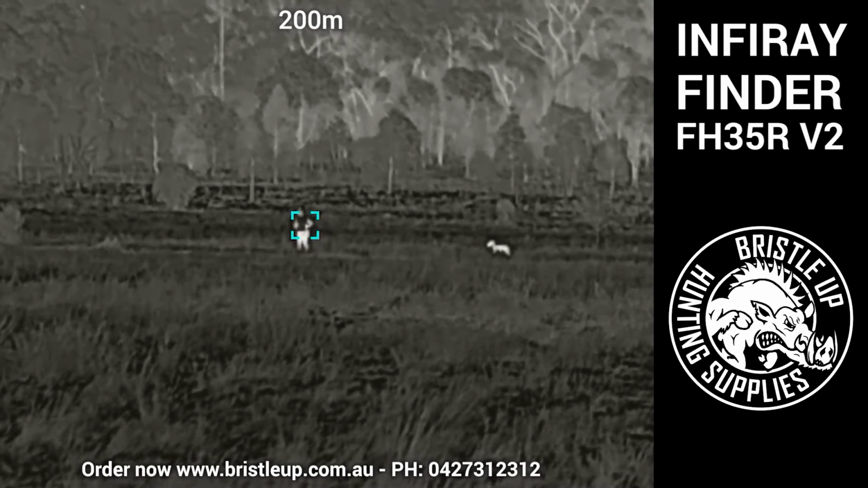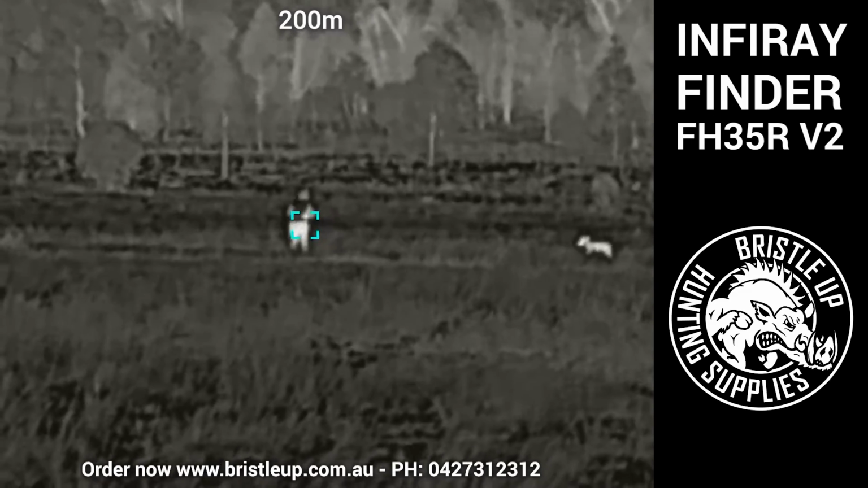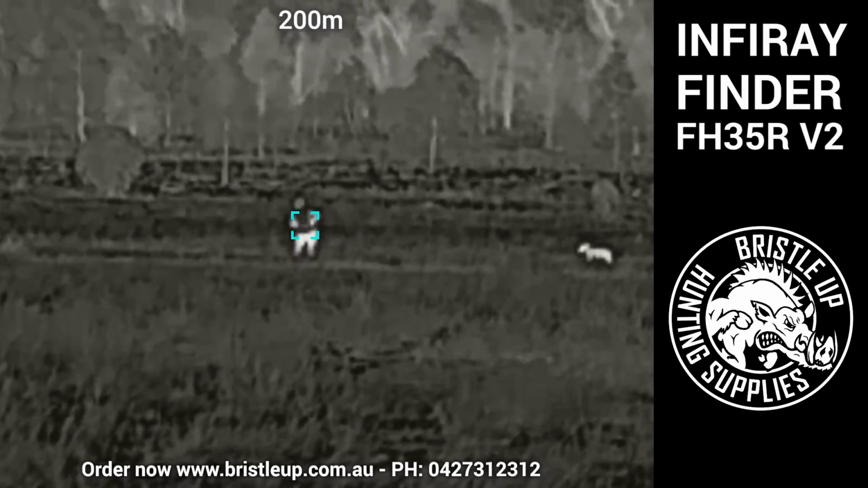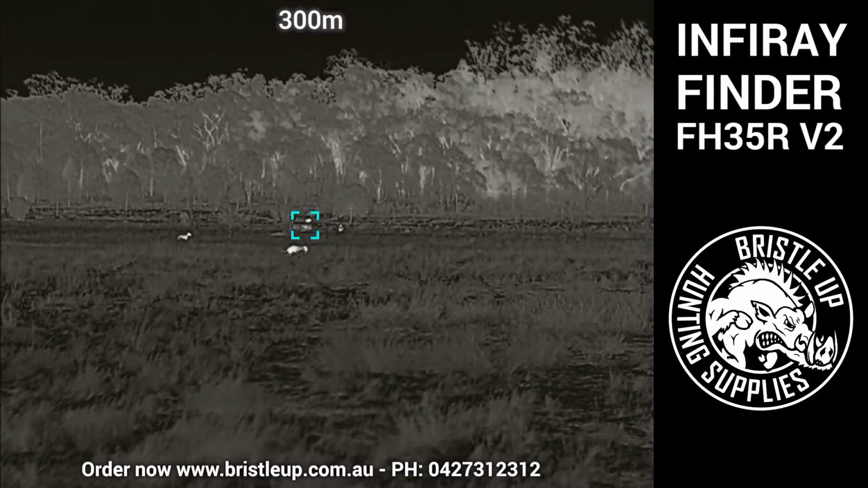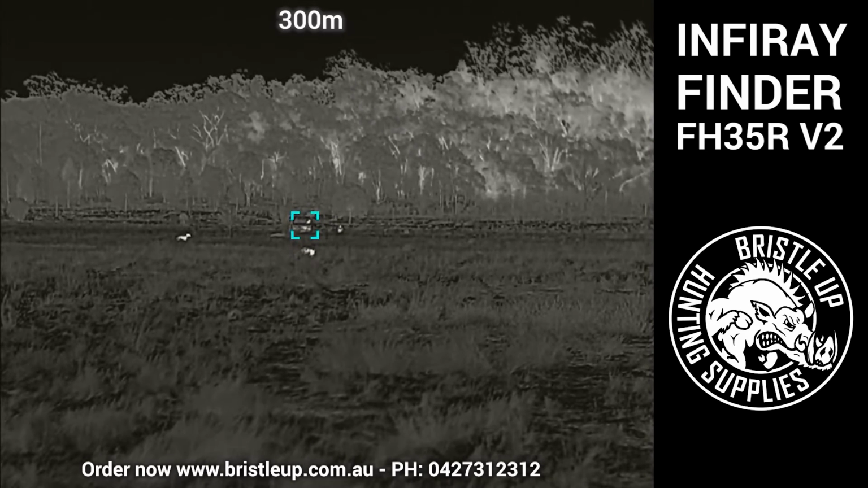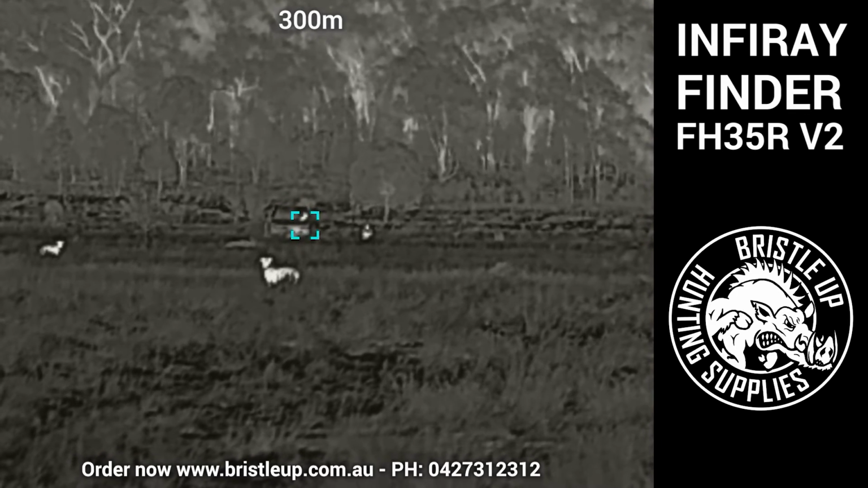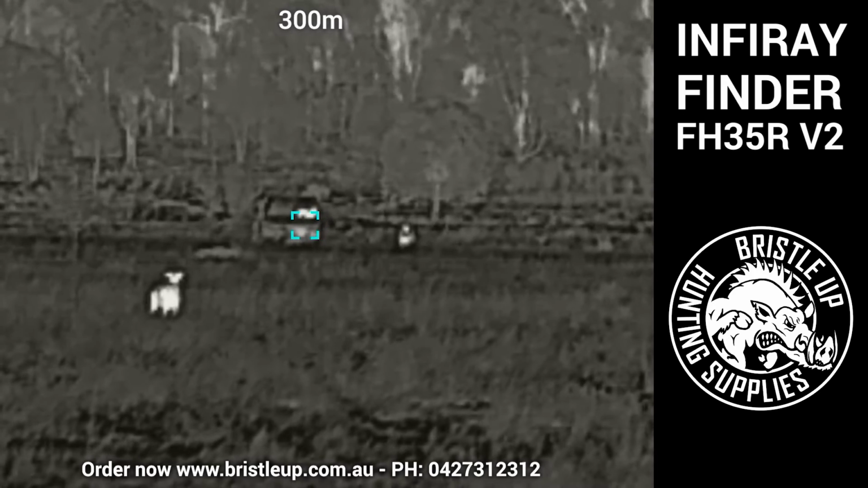Now moving on, we have Beck at 200 meters now. Unfortunately for her, I didn't tie her up though, but she's doing a little dance for us and making a little love. Now we go to 300 meters. We have our vehicle parked out there, and you can see the dogs in the back of the vehicle there, and you can also see Beck sitting down to the right of the vehicle.